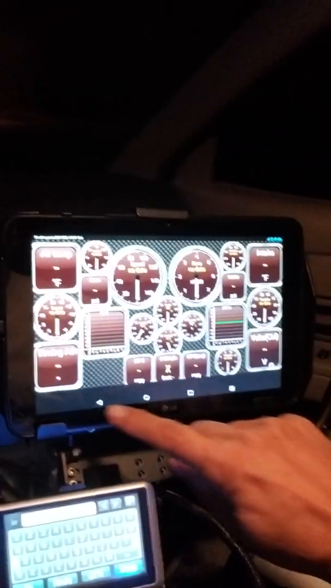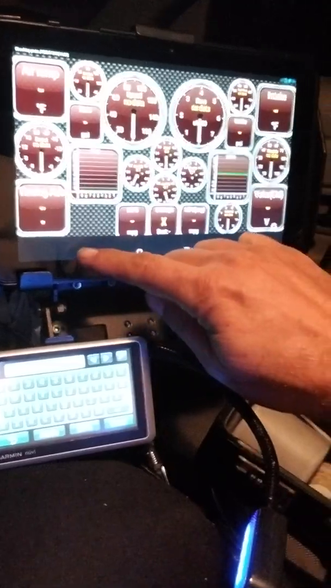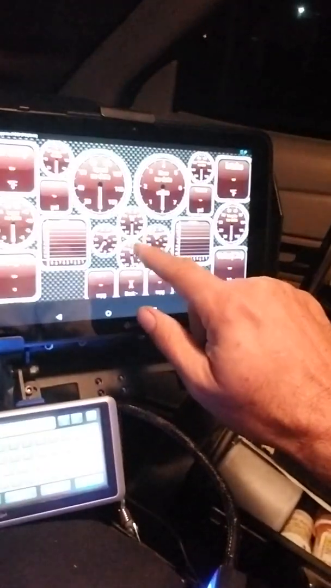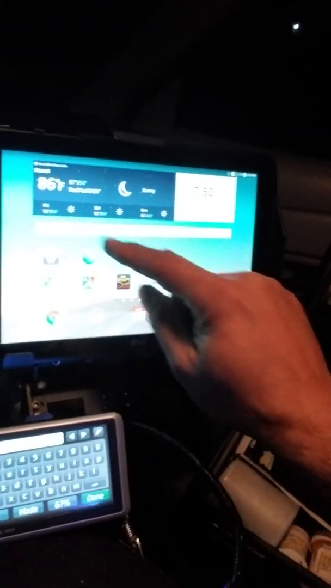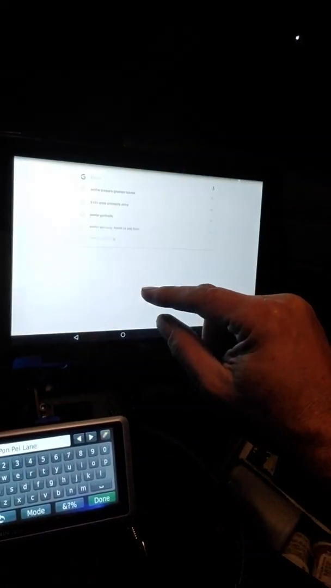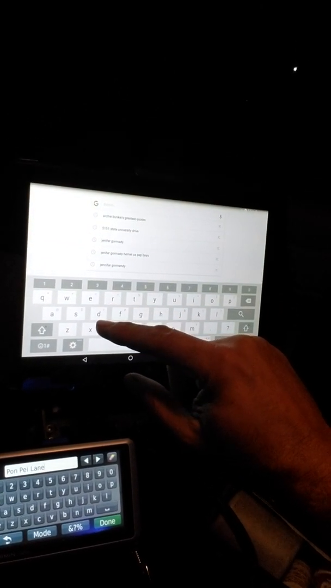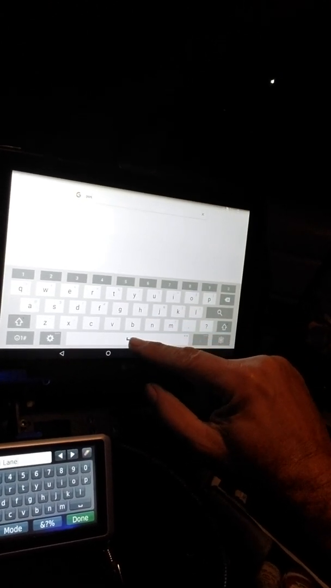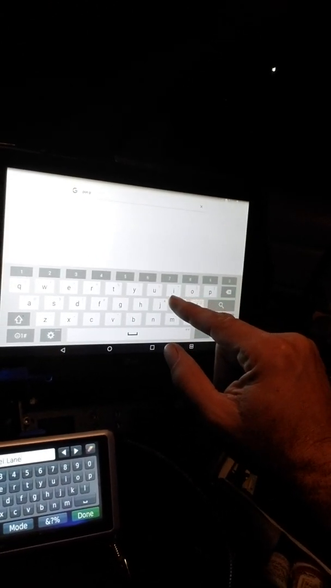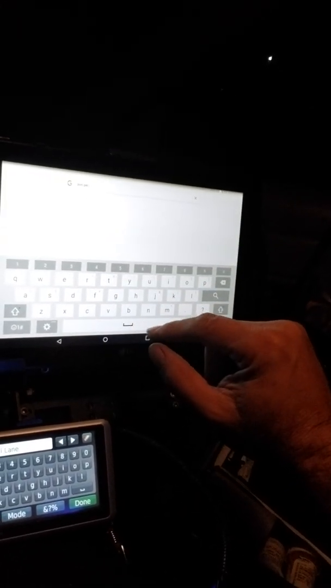I'm going to be using this for a GPS, because this GPS needs to be updated. So I'm going to end up using this for my stuff. Let's see. So I'll stop this for a minute.